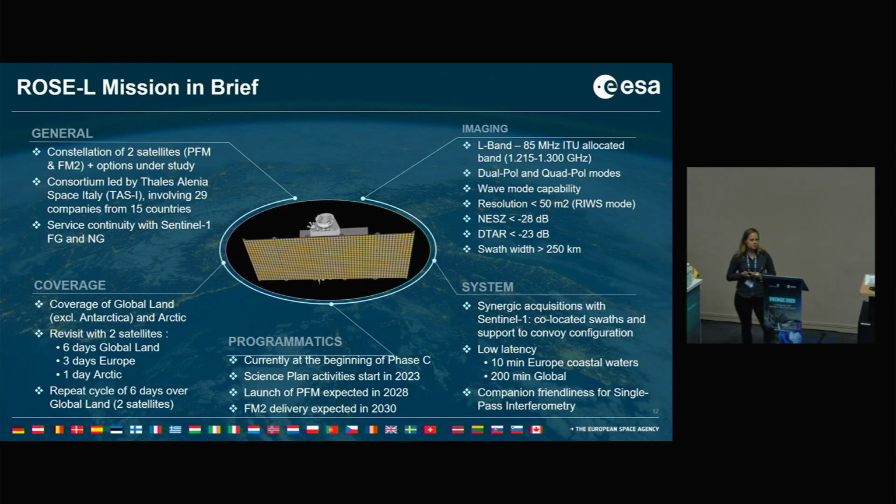Regarding programmatics, we are currently at the beginning of phase C. We will support the development of the mission with different science study activities, which will be led by myself and my colleagues. And we will issue an ITT for an ionospheric study of L-band products by the end of the year. The launch of the PFM, which means proto-flight model, the first satellite, is expected in 2028, and the flight model 2, so FM2, will be delivered in 2030. That's at least our expectation.